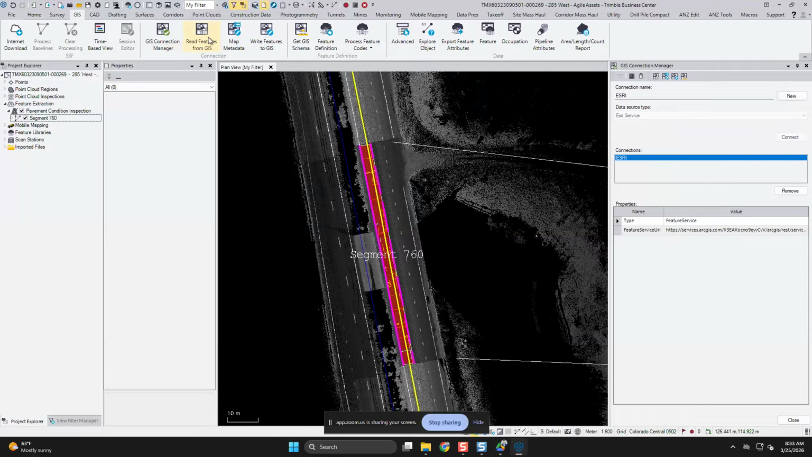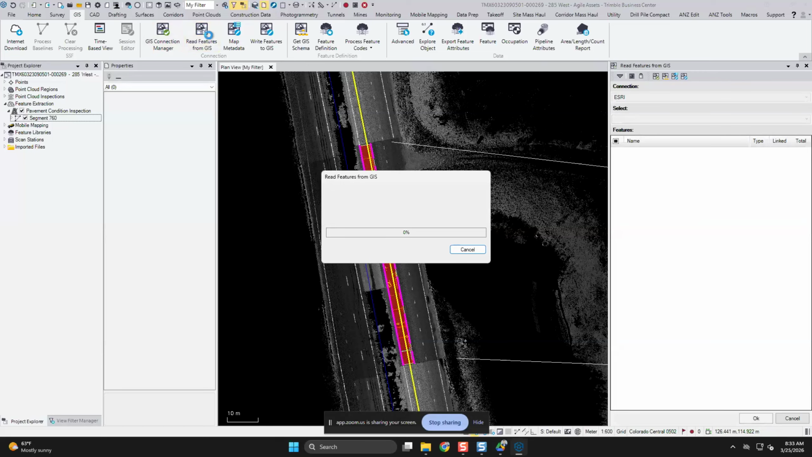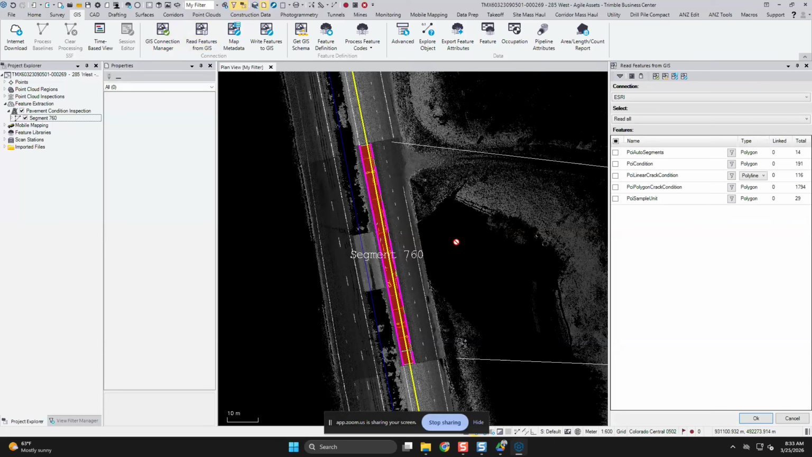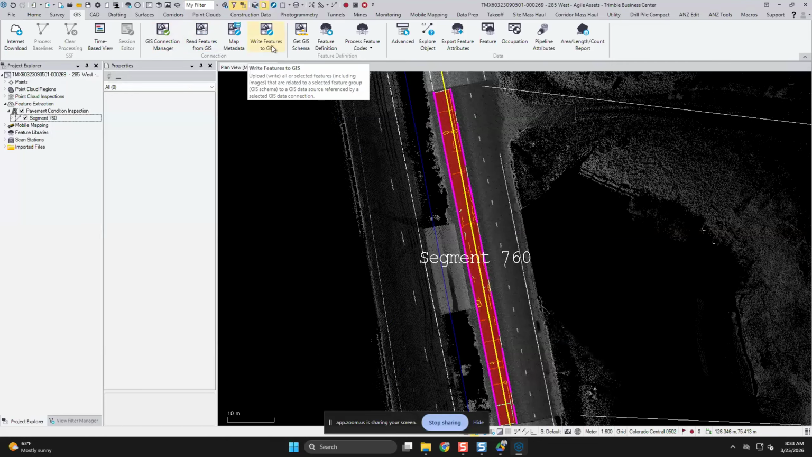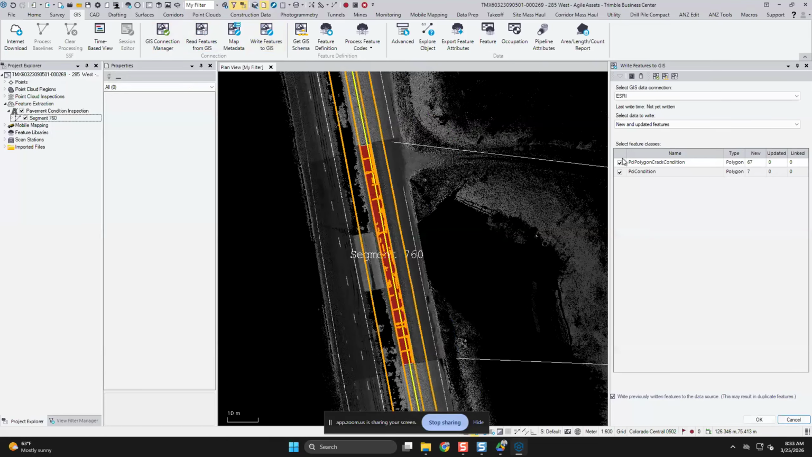So we'll then launch the read features from GIS command. If you were to have these road segments in your ESRI feature service, you would then be able to select them and import them or read them here. Since we have an existing road segment already in our TBC project, we'll focus on the writing portion. So from here, we'll navigate to the write features to GIS command.